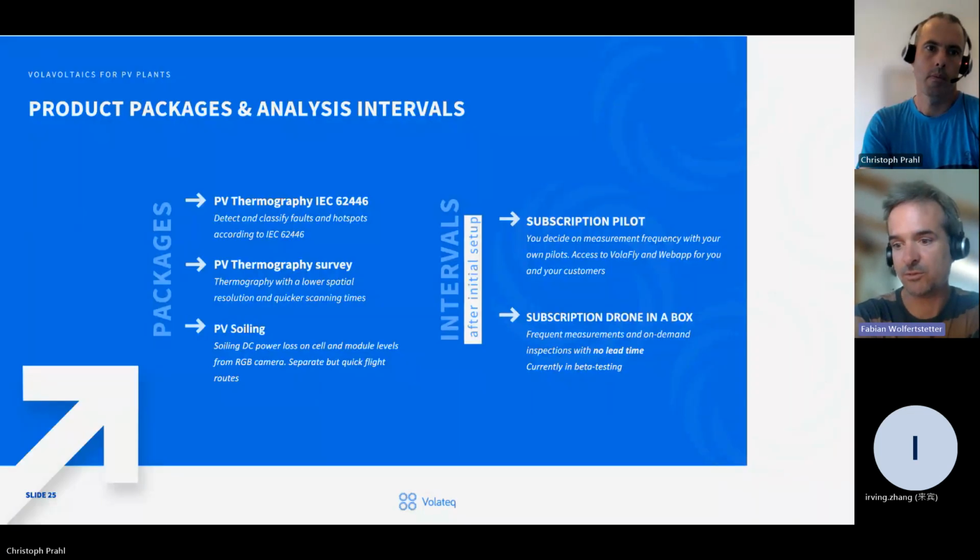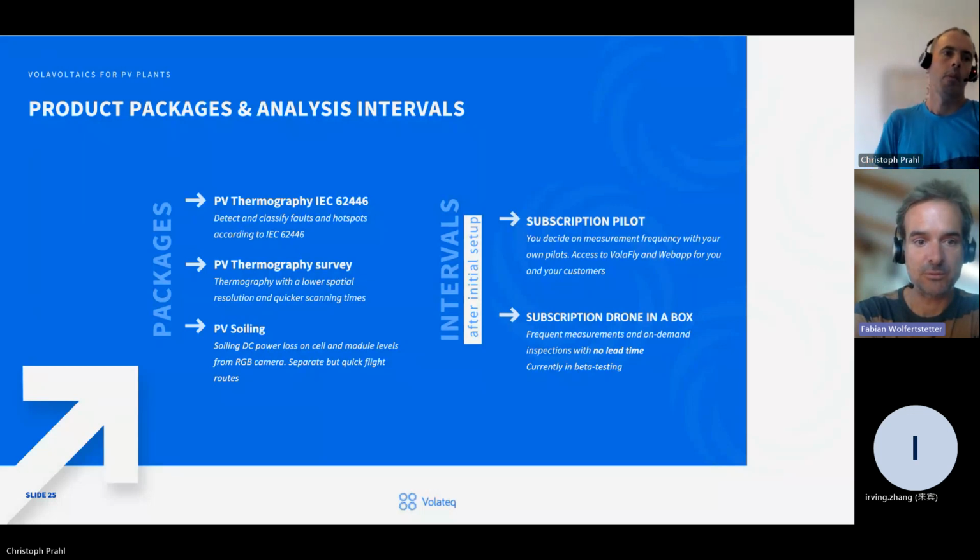And from that, we also use that, of course, to have a double check of hotspots. So in PV, we provide three basic packages. One is thermography at low flight heights according to the IEC standard, then one which is more practical at higher flight heights, 40 meters more or less, that gives you the quick checks of the solar field, which are sufficient for most operators.